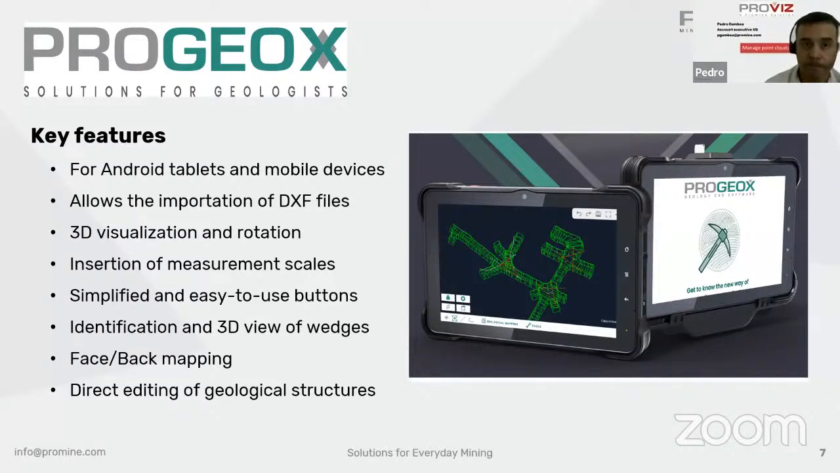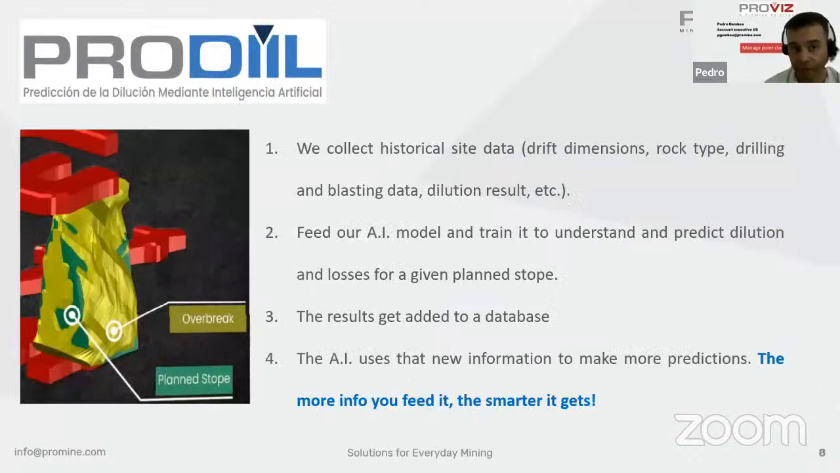Another solution that we have is ProDeal. ProDeal is intended for reducing dilution on mine sites when you do your exploitation of minerals. The way that it works is that we collect all the historical data from the mine: drift dimensions, rock types, drilling and blasting, dilution results. All this information is fed to the artificial intelligence model. It is trained to understand and predict dilution.